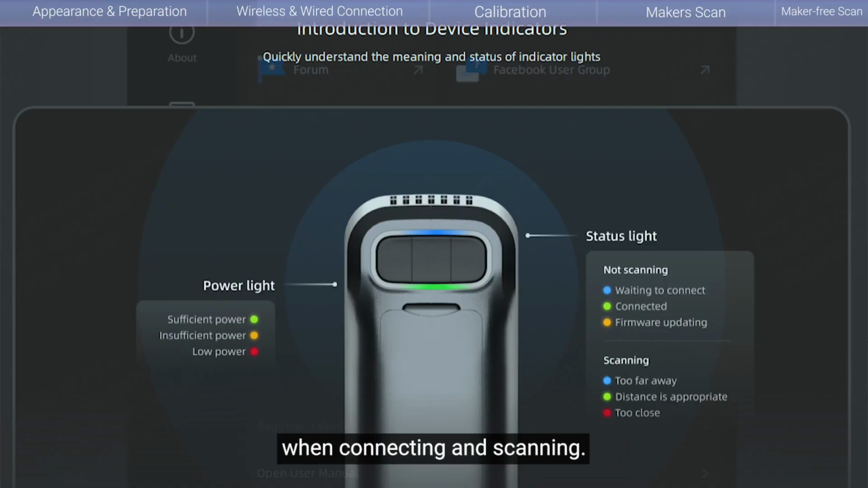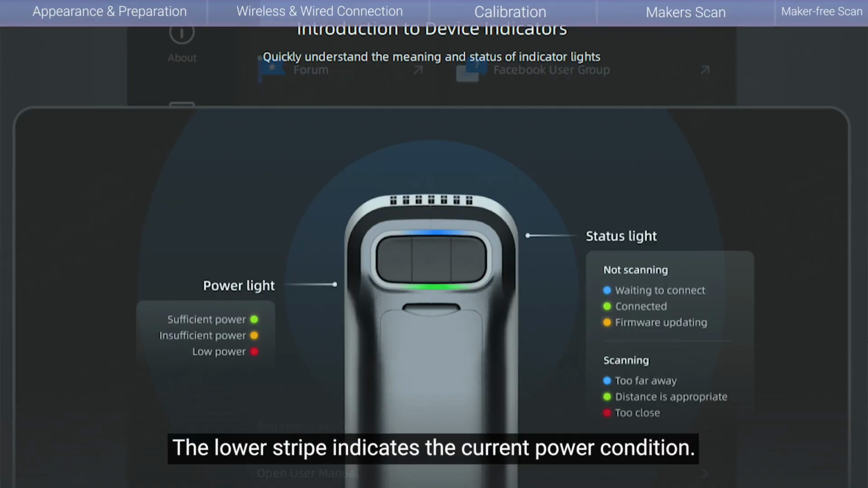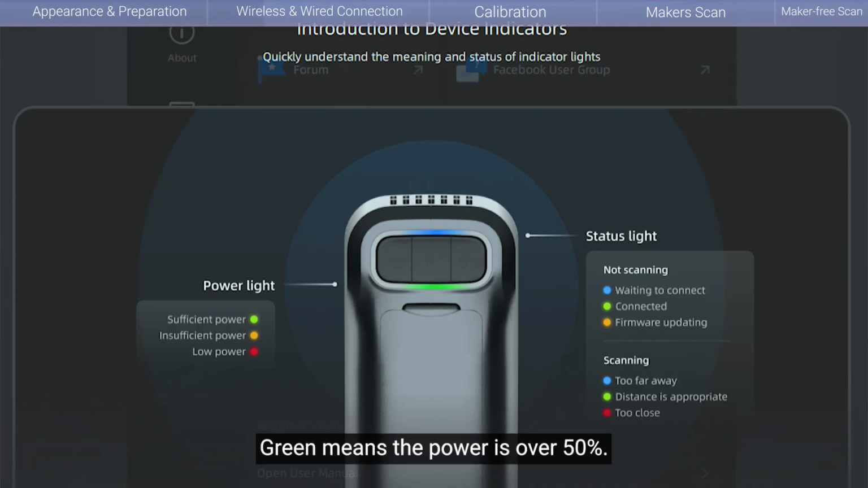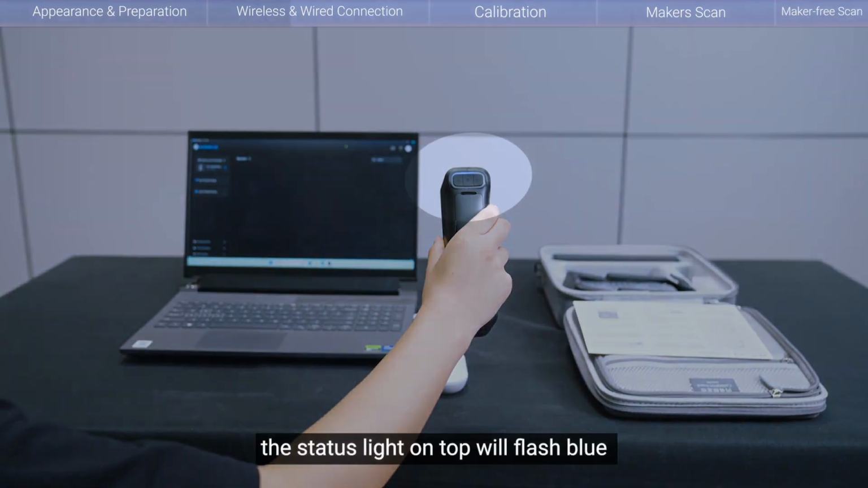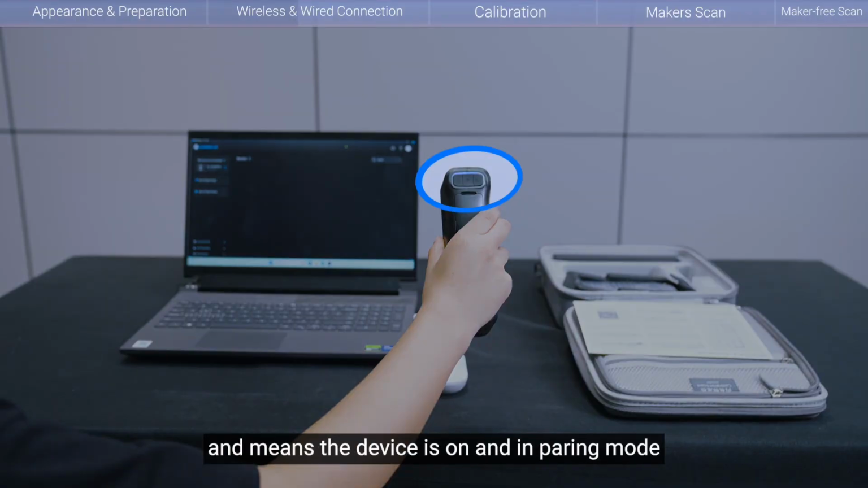When connecting and scanning, the lower stripe indicates the current power condition. Green means the power is over 50%. Yellow means the power is between 10% and 50%. And red means the power is already under 10%. So when you are conducting the connection, the status light on top will flash blue. It means the device is on and in pairing mode.